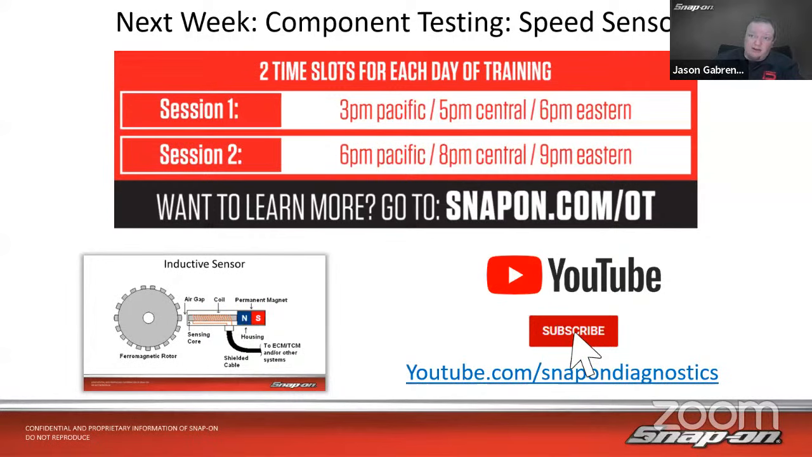So let's talk about next week, because that is my time for this week. Next week, we're going to do another one-off component testing class like we did last summer. This one's going to be on speed sensors. We're going to talk about different types of speed sensors, wheel speed sensors, transmission speed sensors. Really, what's a crank sensor? It's an engine speed sensor if you want to get down to it. So we'll talk about how the different sensors work, a couple different analog, digital, different ways of testing them, different faults that we can find with it, and talk about a couple of scope procedures with it as well.